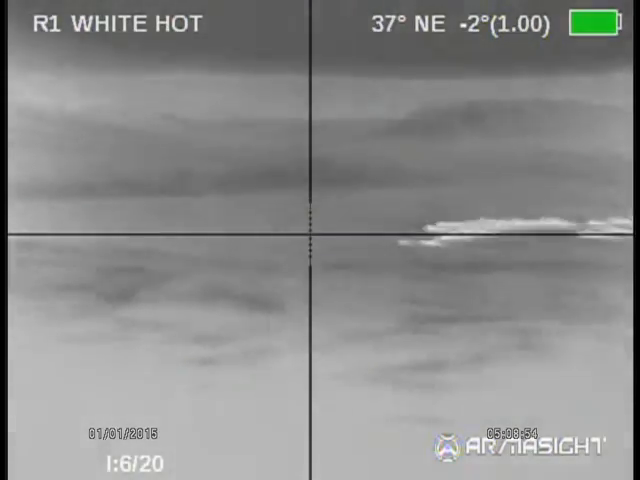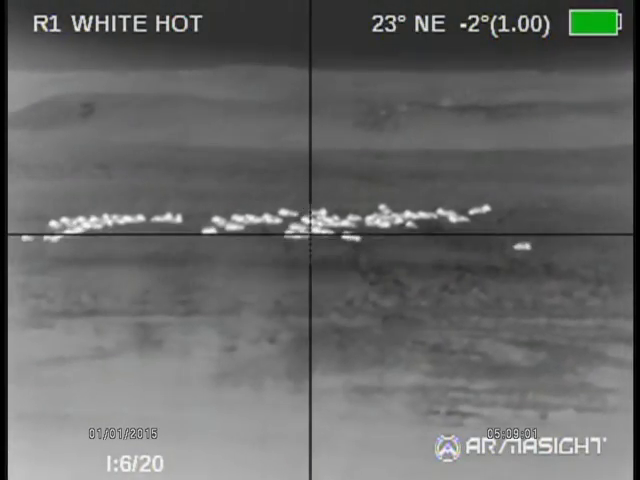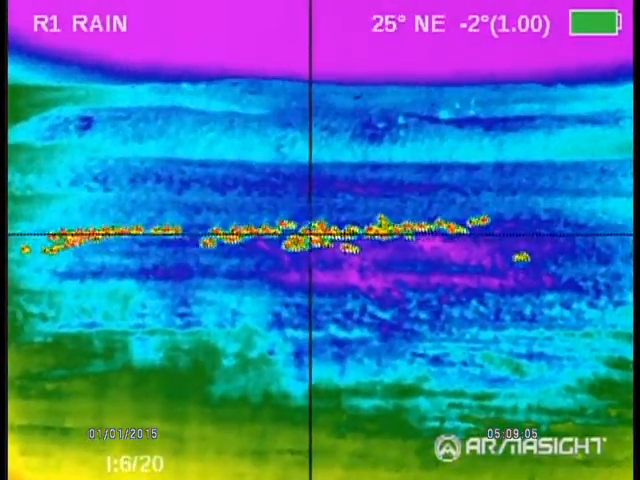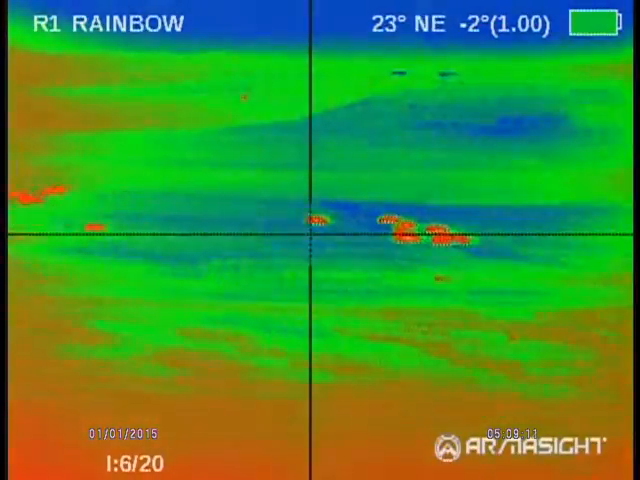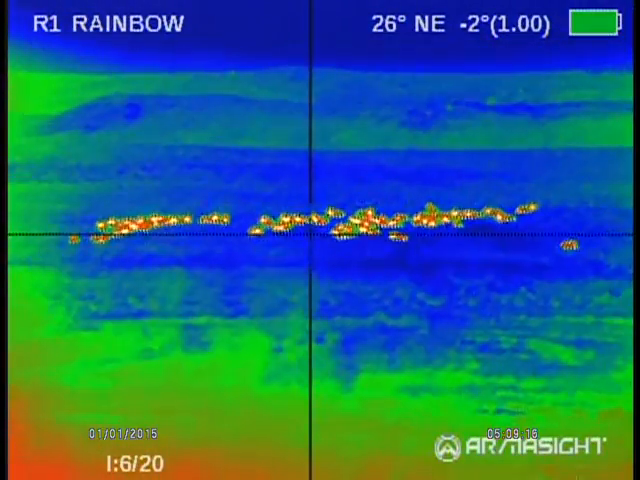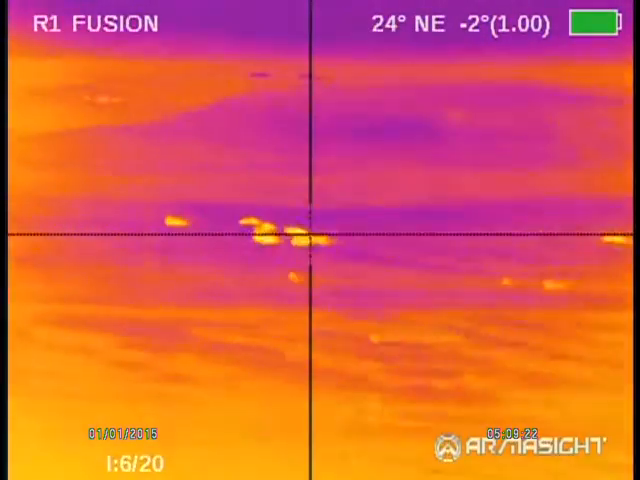this unit has the capability to switch to different color palettes. So you can see that one, they call that rain. It's not as easy to see. I don't really know what you want to use that for. Rainbow, still again hard to really make anything out clearly. Fusion, it's getting better.